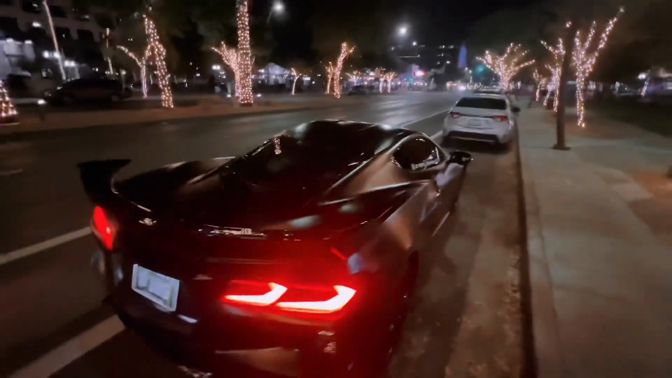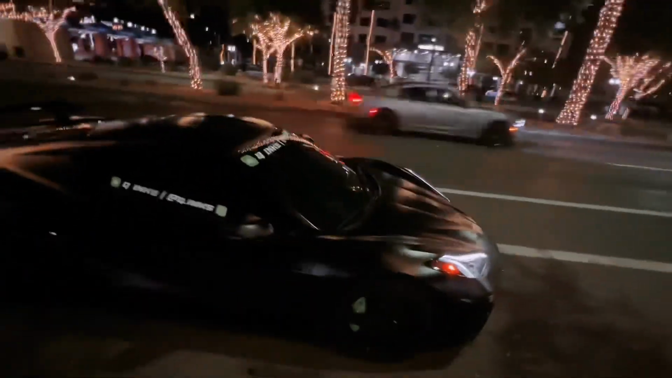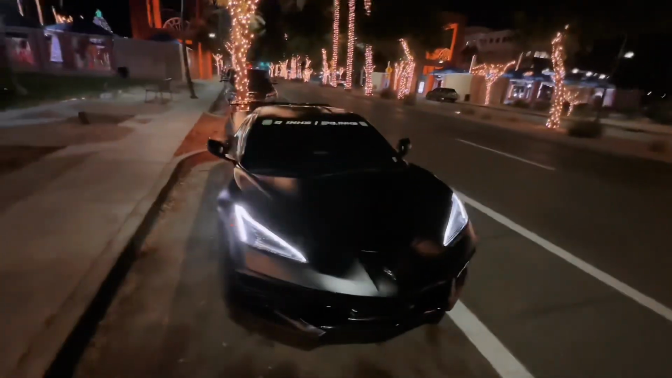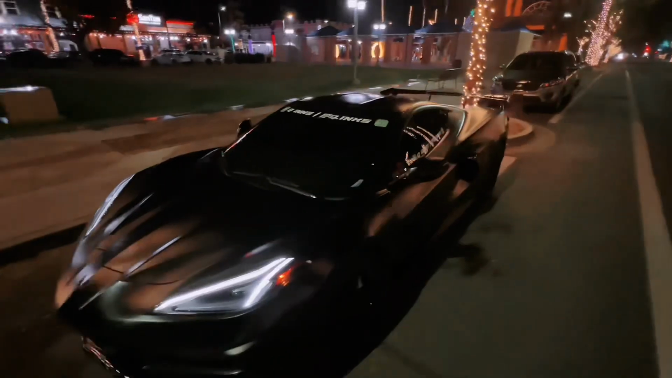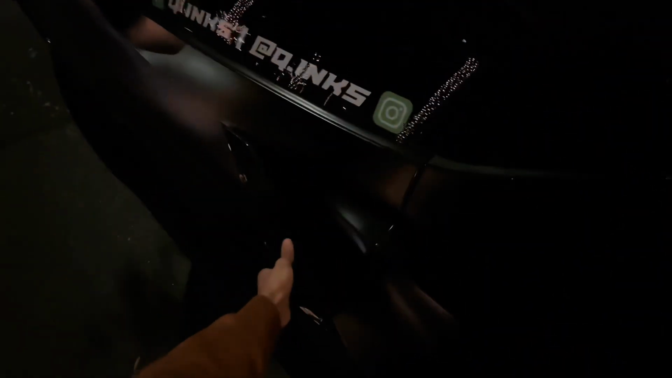So I'm gonna give you guys a little POV in the C8, showing what it's like to daily drive one of these things, the driving experience. You can enjoy the power, features I don't like, stuff I hate, stuff I love, all that stuff. So first,